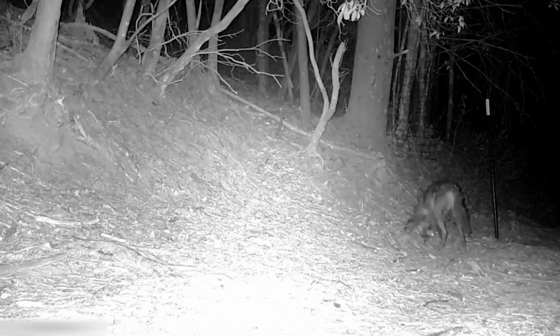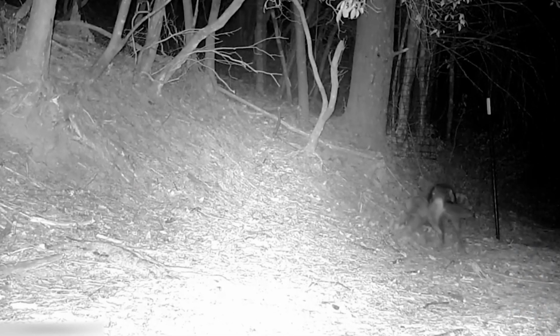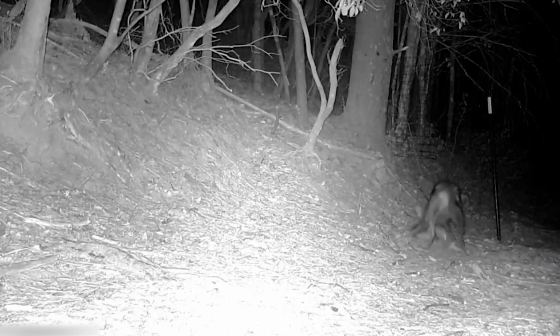Here we see a coyote attacking a possum. Shortly after, the coyote gets spooked by the flashing camera and runs away. He returns shortly and decides to roll around the ground close to the possum, which appears to be just lying down. Why though? It's either dead or playing dead.